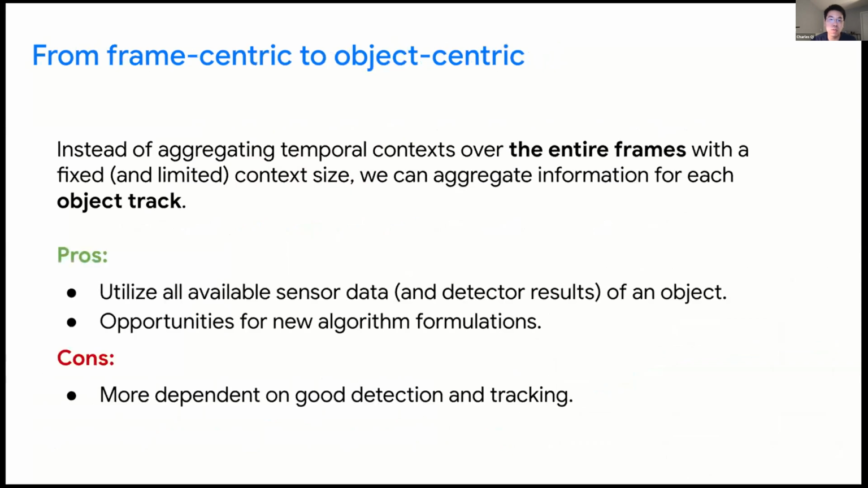This also opens doors for new algorithm formulations. The downside is that we'll need to rely on detectors and trackers to collect object information as object tracks. However, with fast advances in detection modules, we believe this is not a bottleneck.